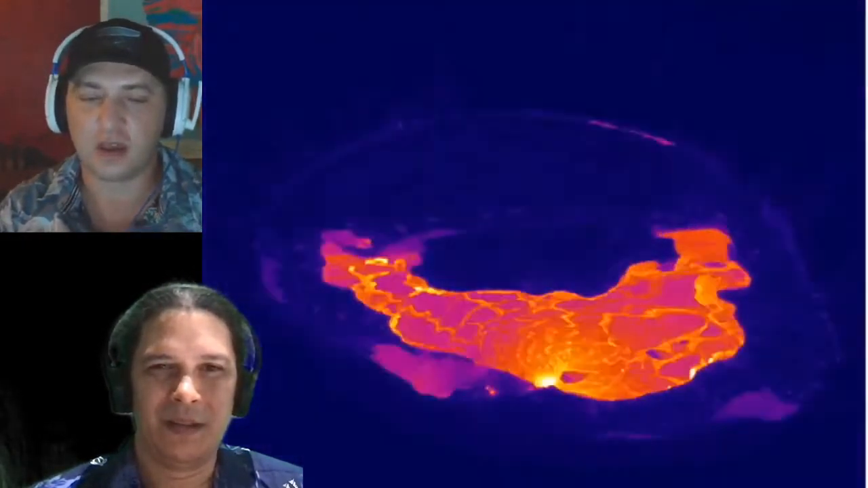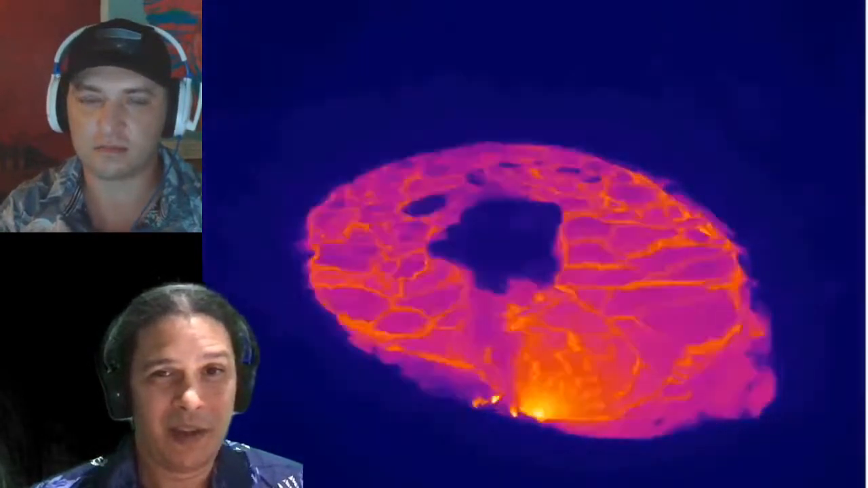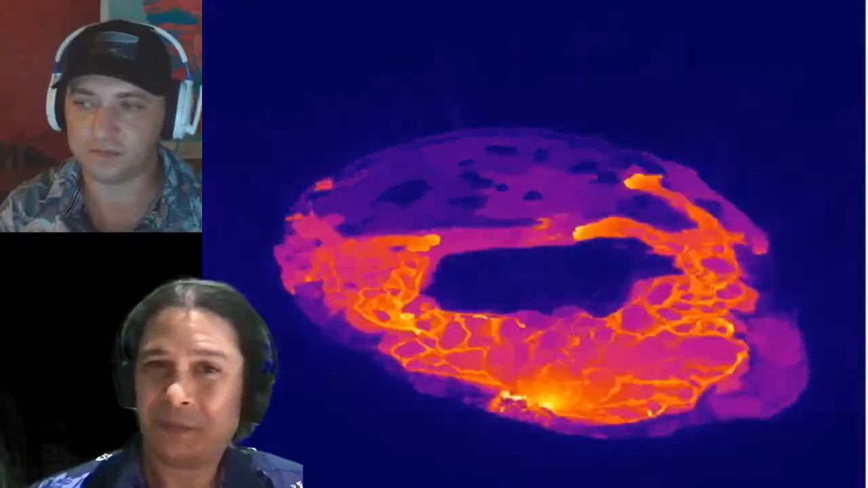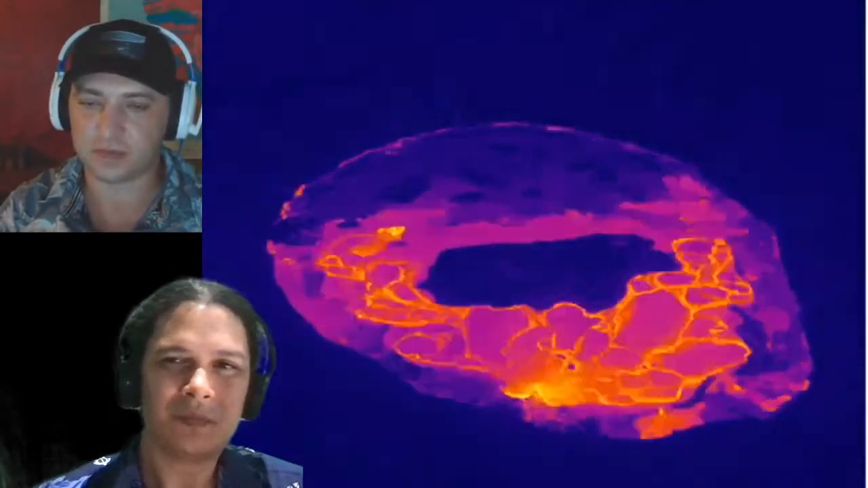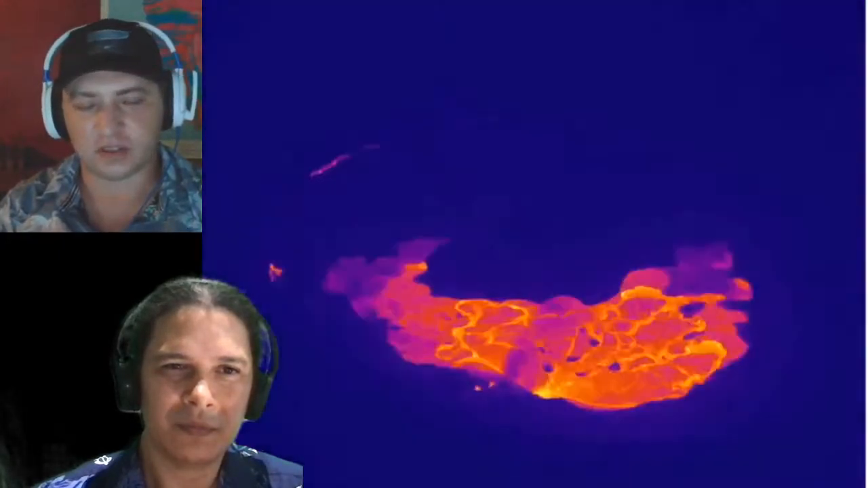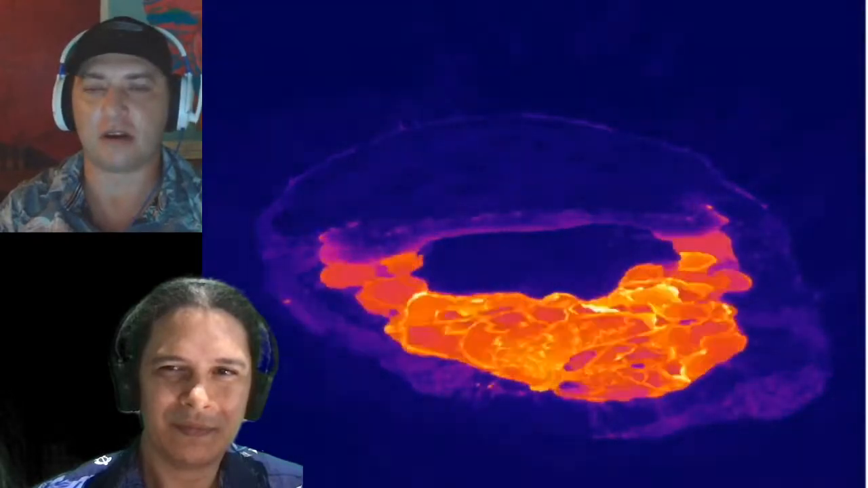Right. So in 1996, when Loihi erupted, Kīlauea was erupting. So you can say that you had two, if you're going to stretch and add Loihi as well. That was an example, but pretty rare. Yeah, it seems like there are plenty of examples of it happening throughout history.